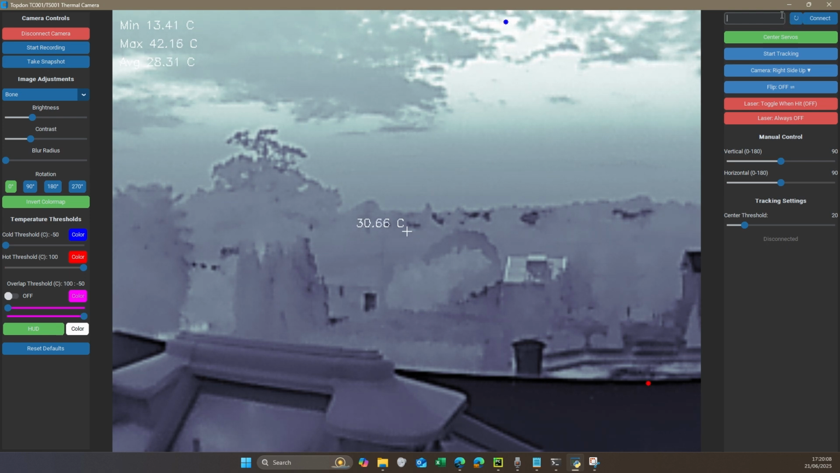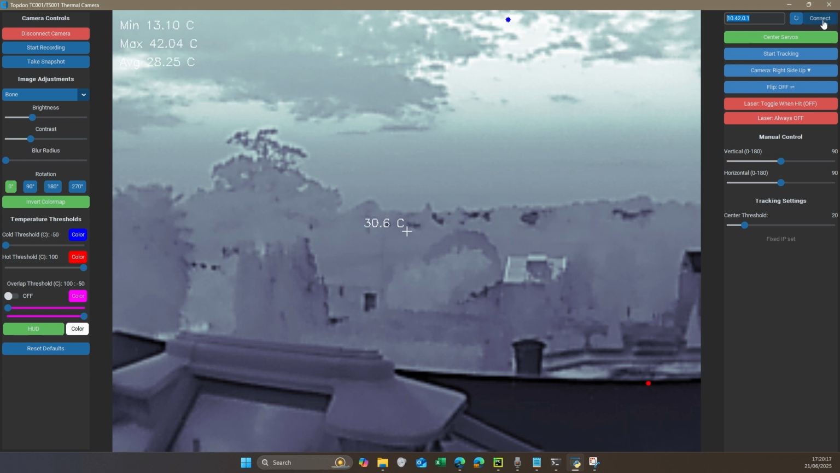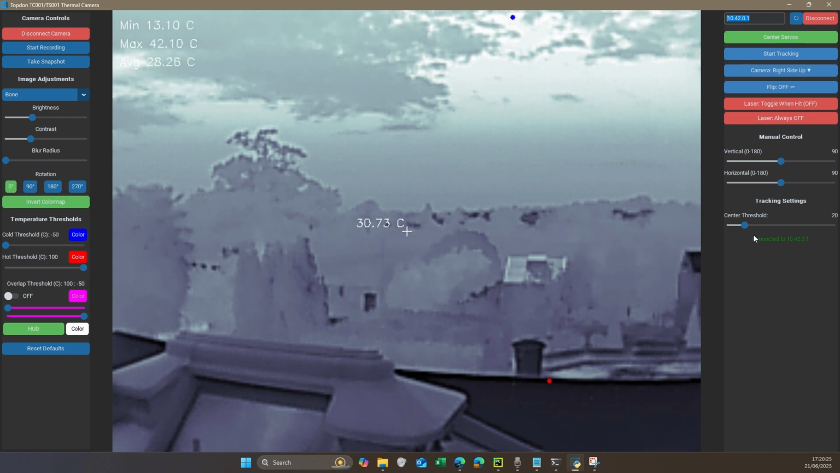I have predefined the Raspberry Pi's hotspot to always be the same IP. So if I click this refresh button, the IP automatically appears in the box and I can click connect. At the bottom it says connected to 10.42.0.1. This is the IP and it just says that I have successfully connected to the Raspberry Pi and everything should be working.